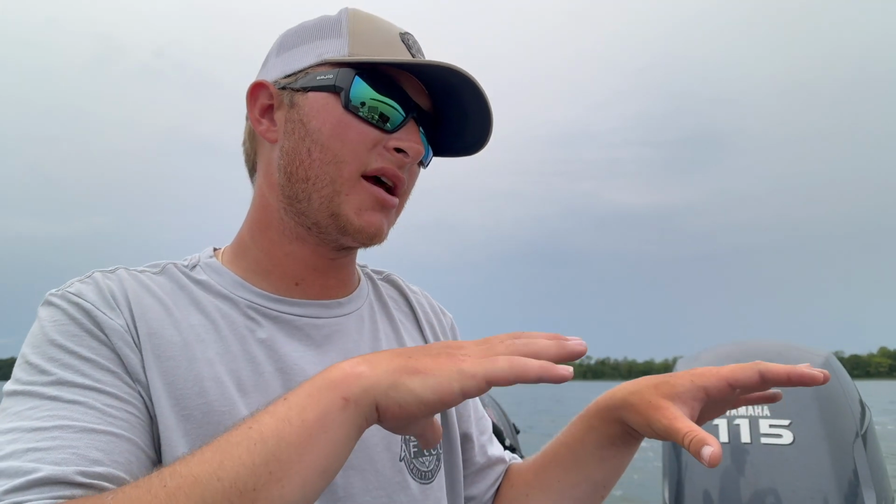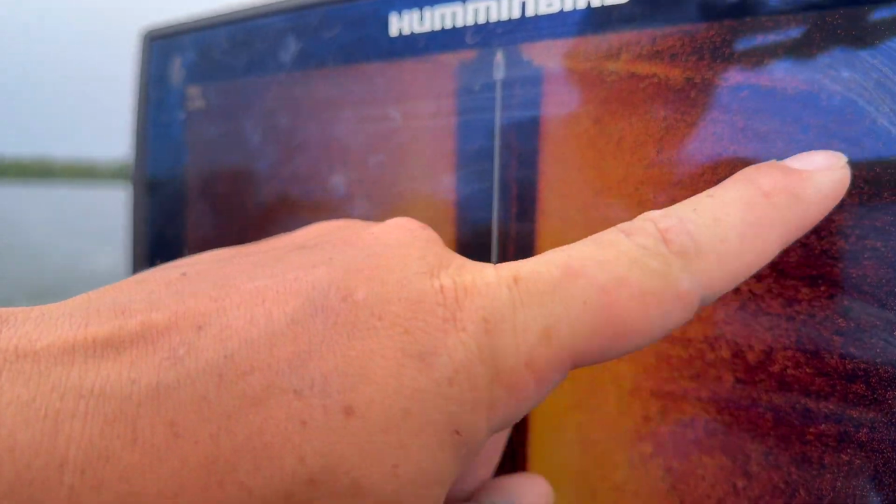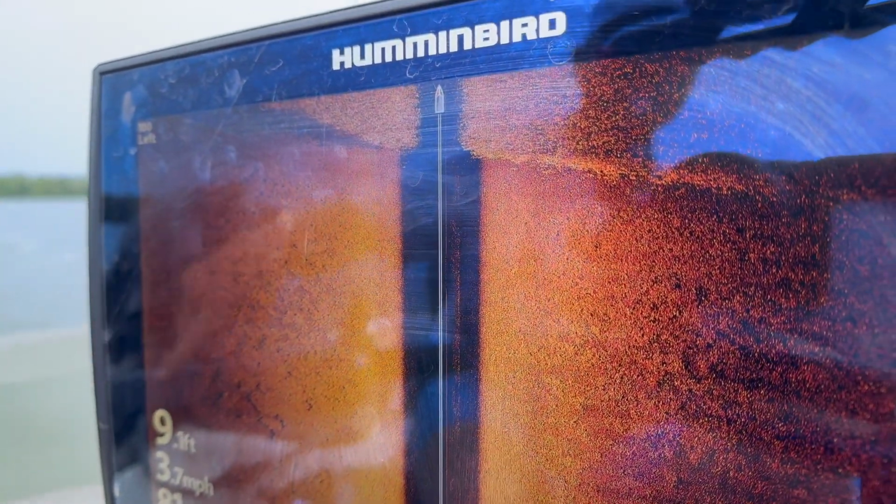So here in a second, we're about to hit a weed edge. It's kind of a mossy bottom is how I would describe it. It's not sand, it's not hard, it's not rock, it's just kind of mud with a little bit of weeds, but there's a really nice weed edge right here, and I'm about to hit it in a second. Right there it is, coming up on the screen. Super hard to find weed edge, right across the screen.